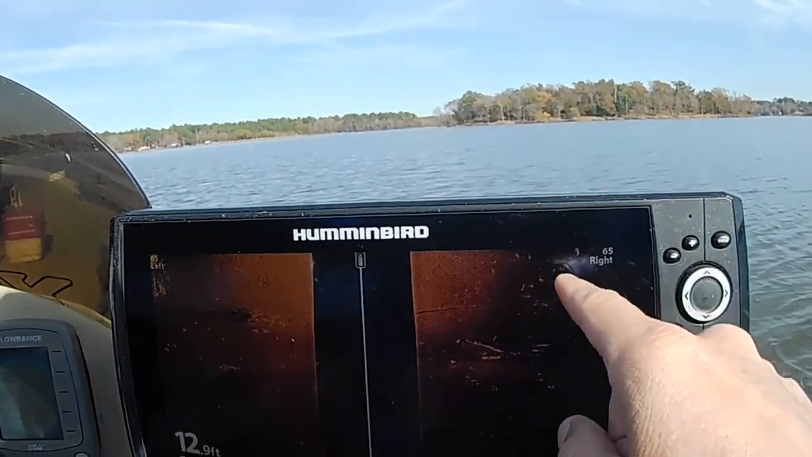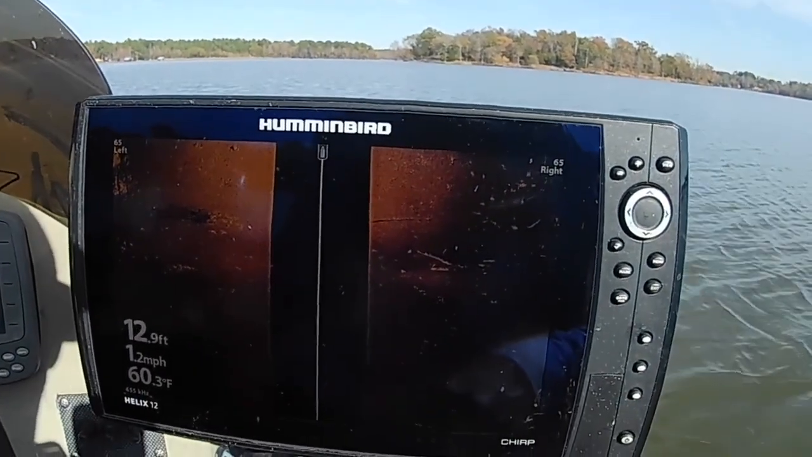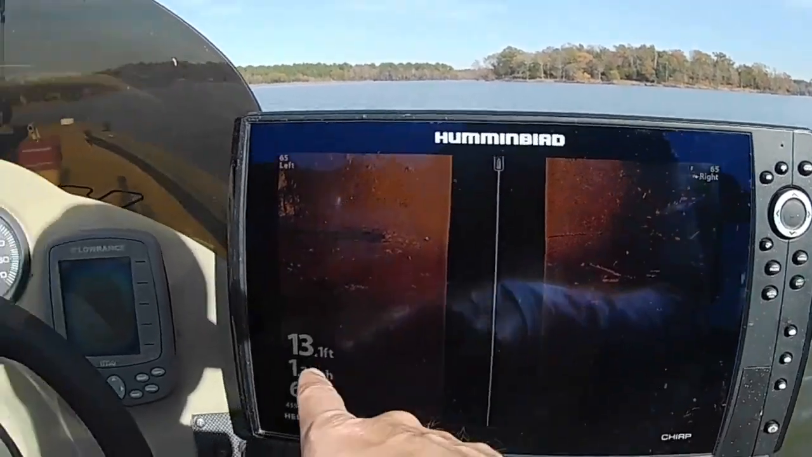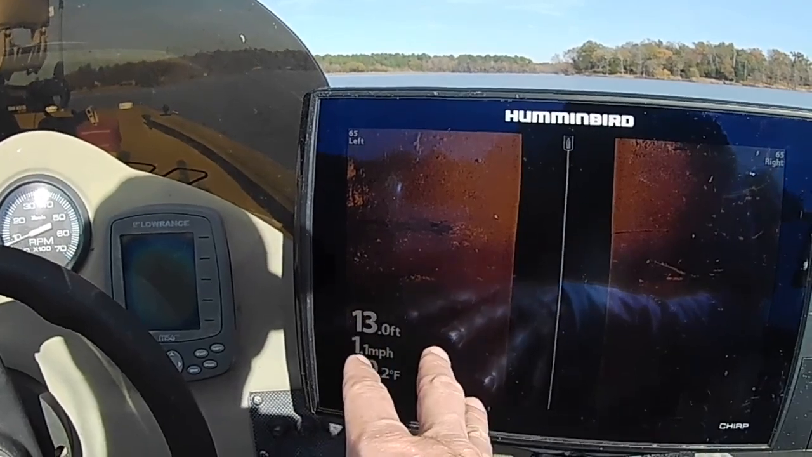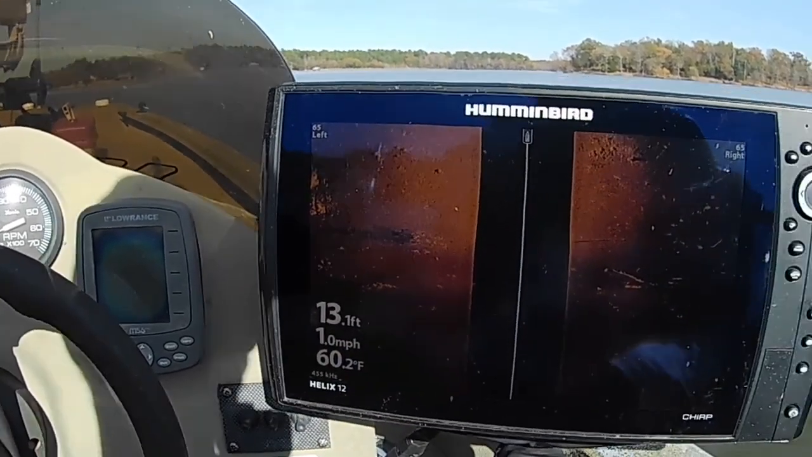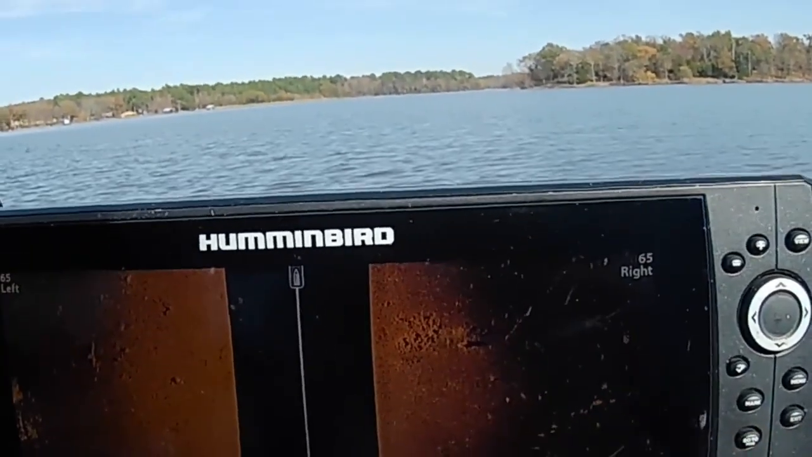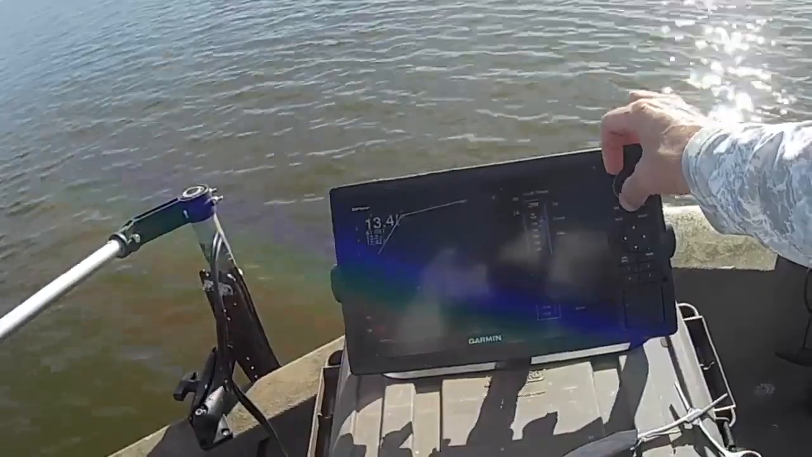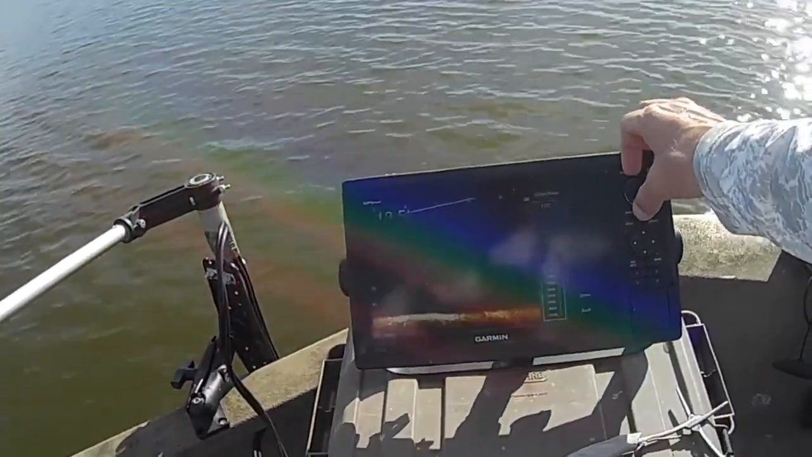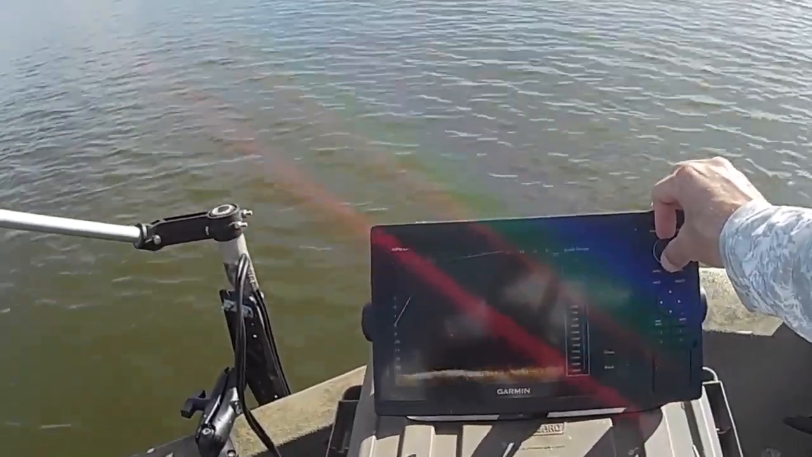So I'm going to get in this area here with my live scope and throw it down and see if there's any crappie in these spots and see what we can come up with. It's about 13 feet, looks like, and 60 degrees, so we'll see what we can find. It looks like there might even be a rock pile right yonder. That'll hold them too. Well, let's see here. We'll go to our depth. We'll pull it up within a foot or so of whatever the bottom is here.